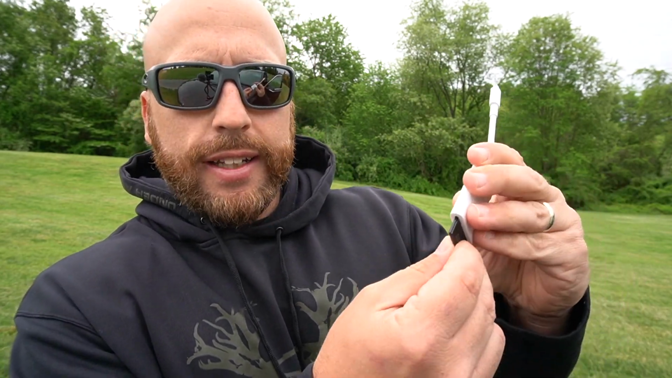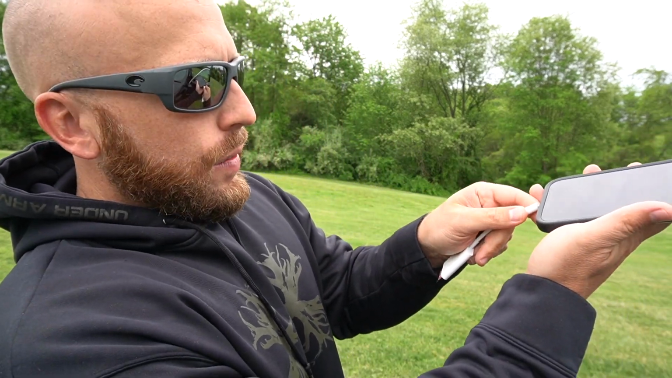Alright guys, I just pulled the card out of the Browning Spec Ops Elite HP4, and you can buy these from Apple. It goes right into your iPhone. It's an SD card reader. You slide it in there just like that, and then you plug it right into your phone.